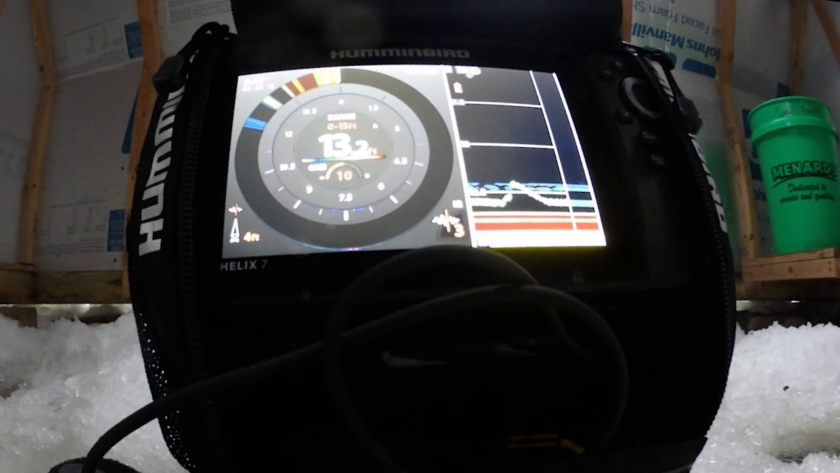I prefer flasher mode, which is what you're looking at right now. It's a combined screen, so I've got flasher mode and regular view on. Target separation is incredible. So you can see my dead stick, you can see my tungsten jig that I'm working down there with a grub on it. The bottom is at 13.2, and I'm working the jig just above.